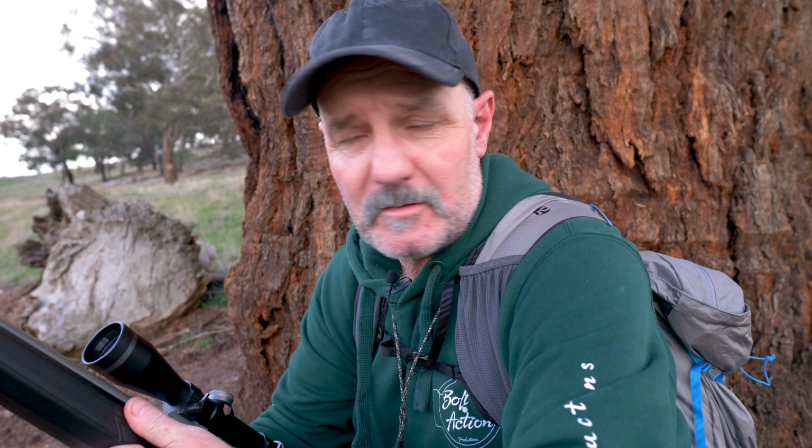Well, that's more like it. It's nice when a plan comes together. It might take plan A, B and C before we get there, but in the end I spotted that fox coming in right up on the ridge, and he committed, or he or she, I haven't checked as yet, but either way it's in top condition by the look of it.